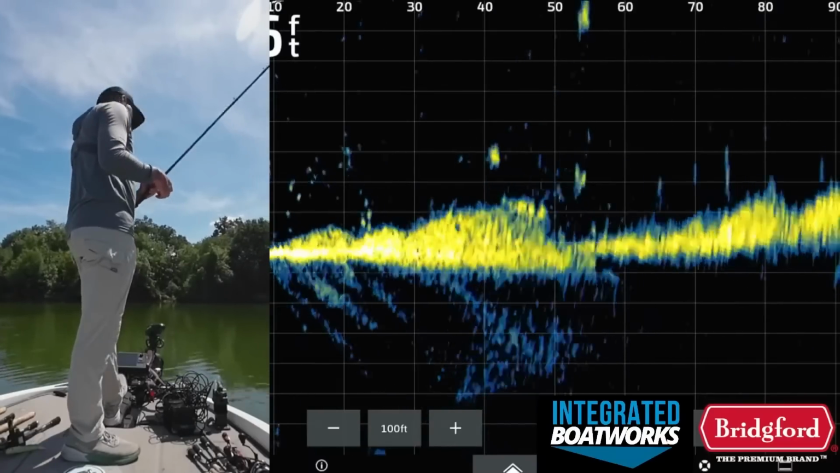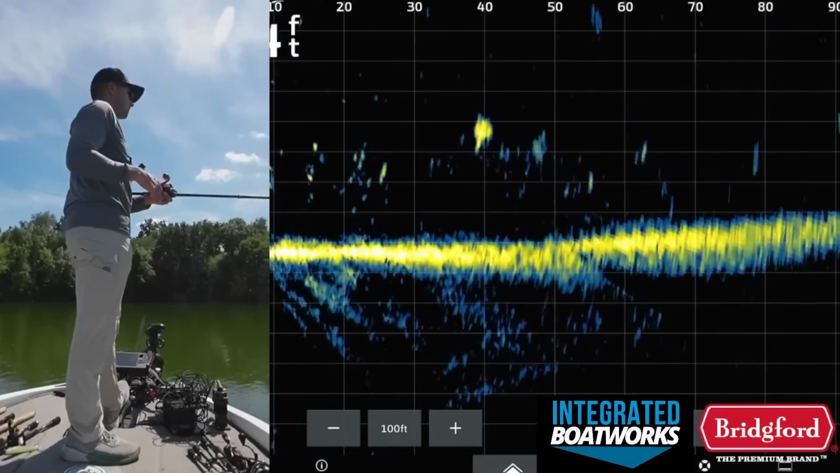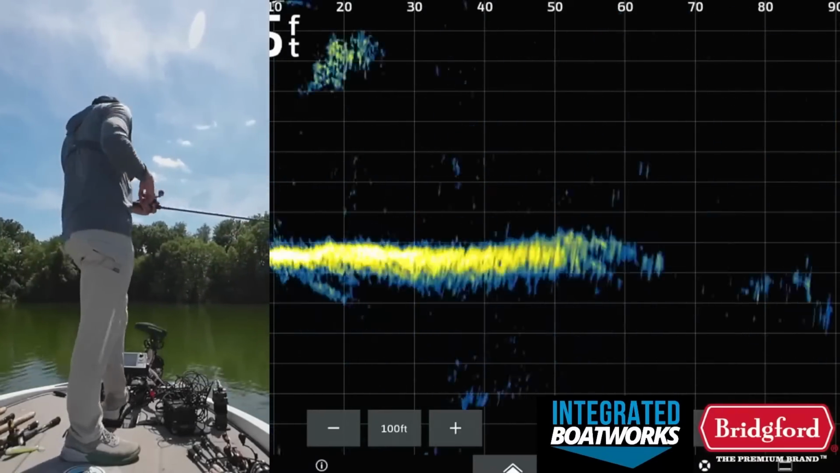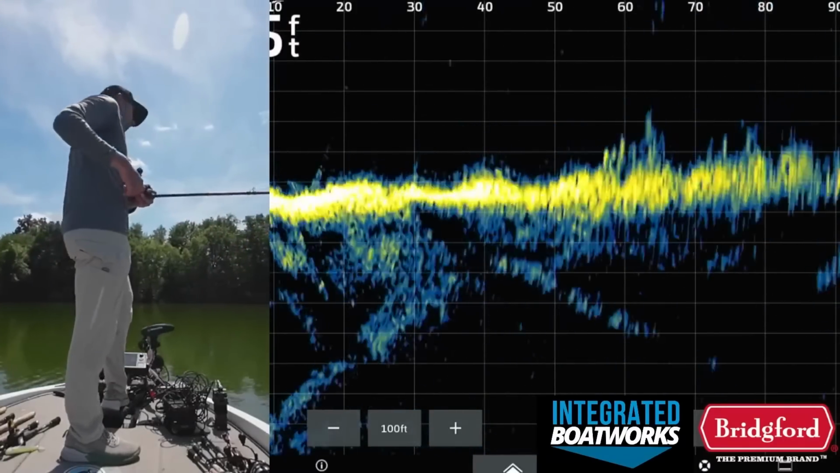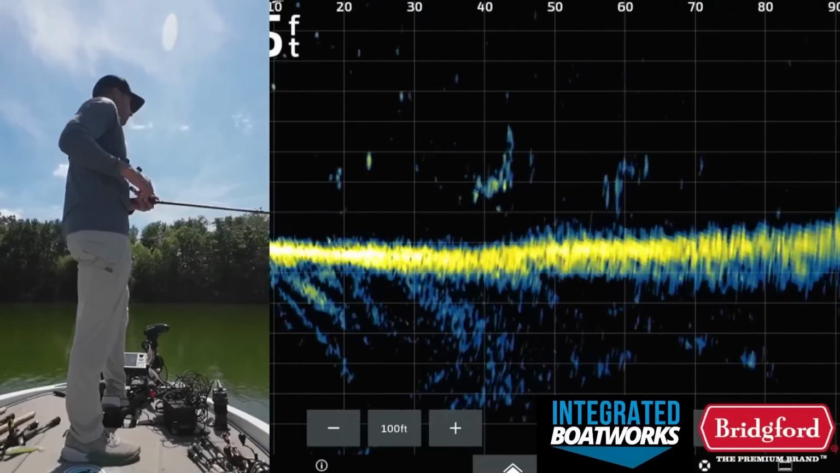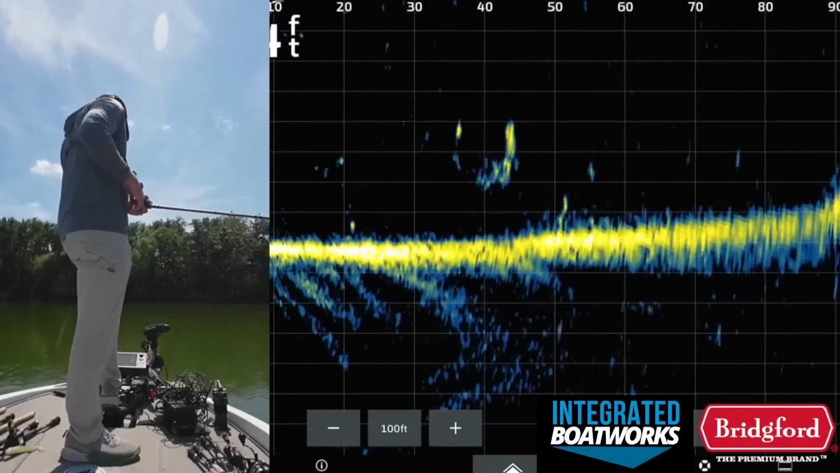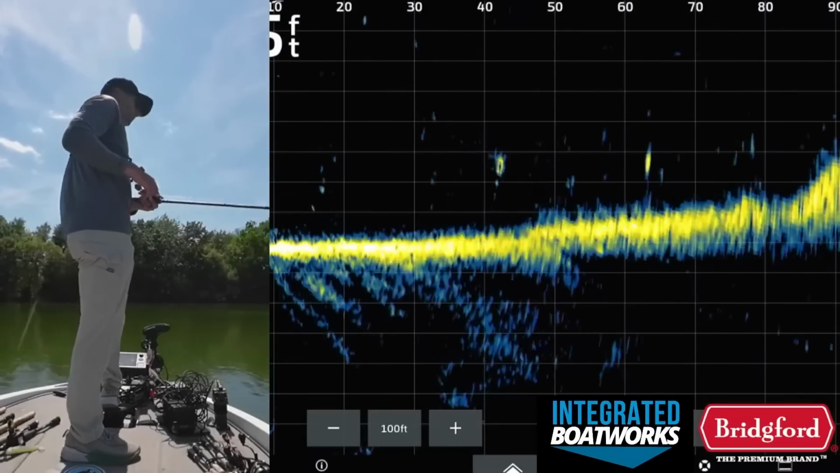I may actually back up though and try to re-angle us into the wind. I probably should have done that from the start. Got too excited on it. There's those brush piles. Man, they look good. There's fish around them. Back us up nice and slow.